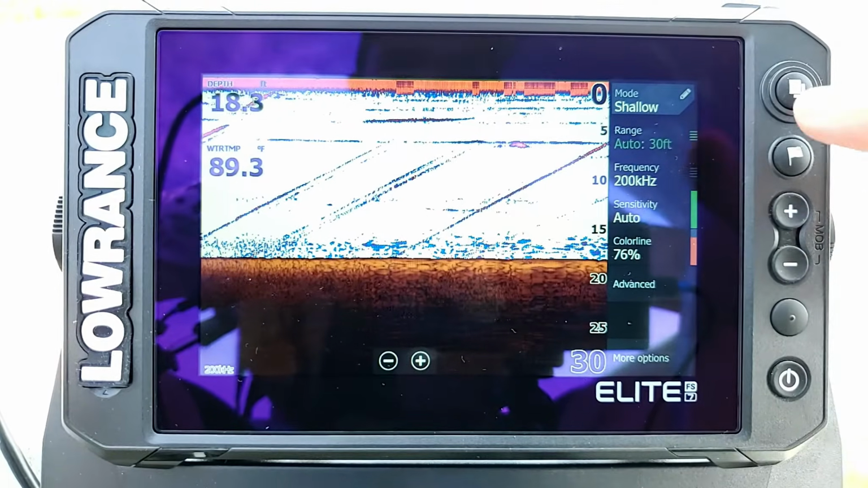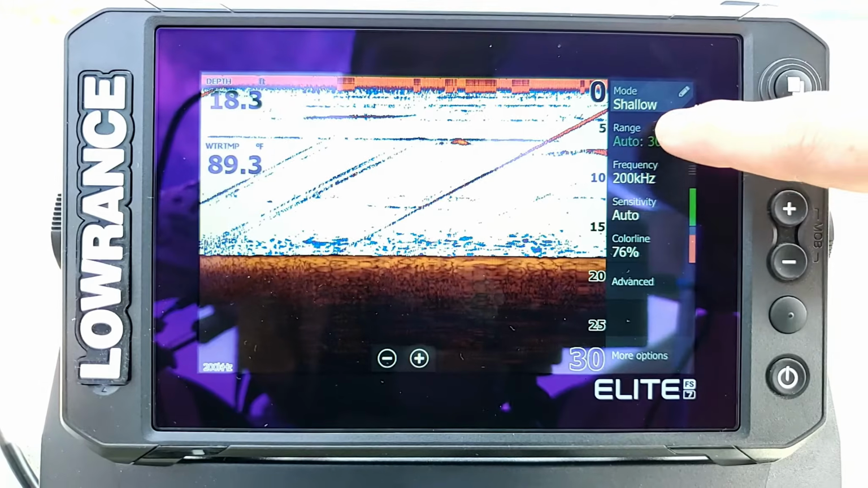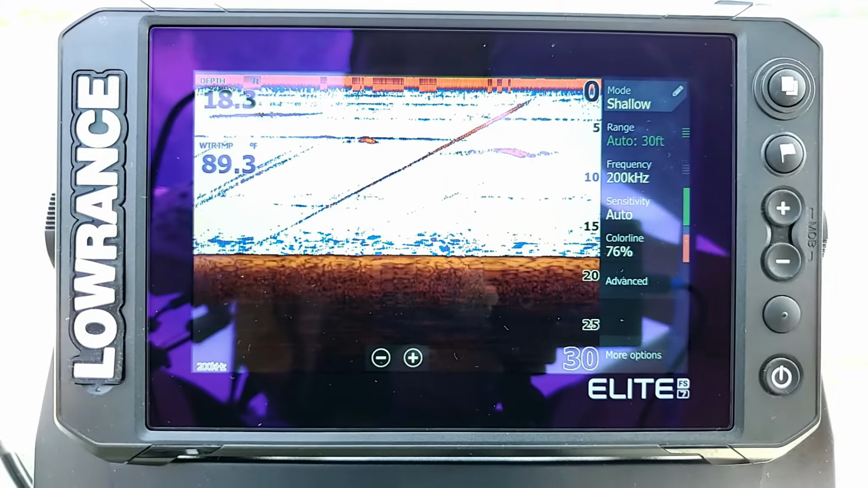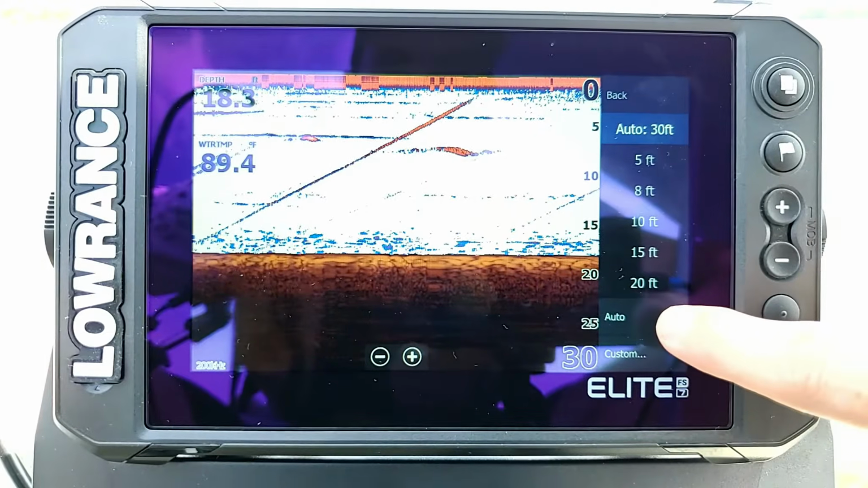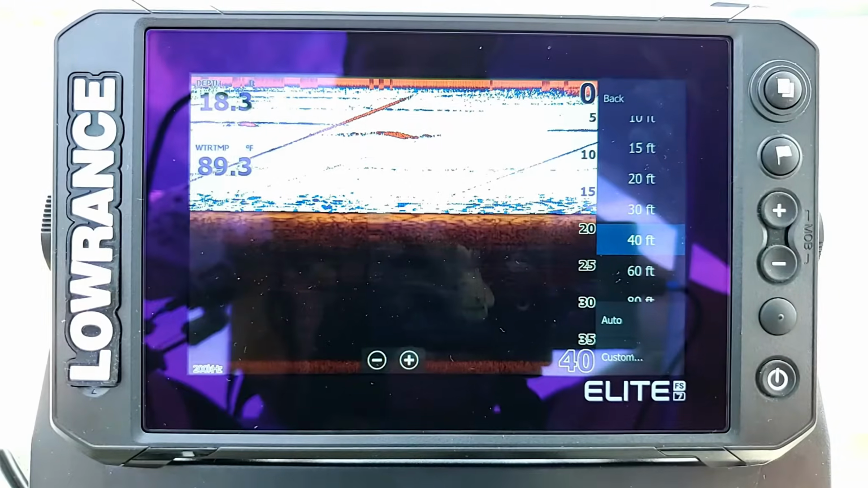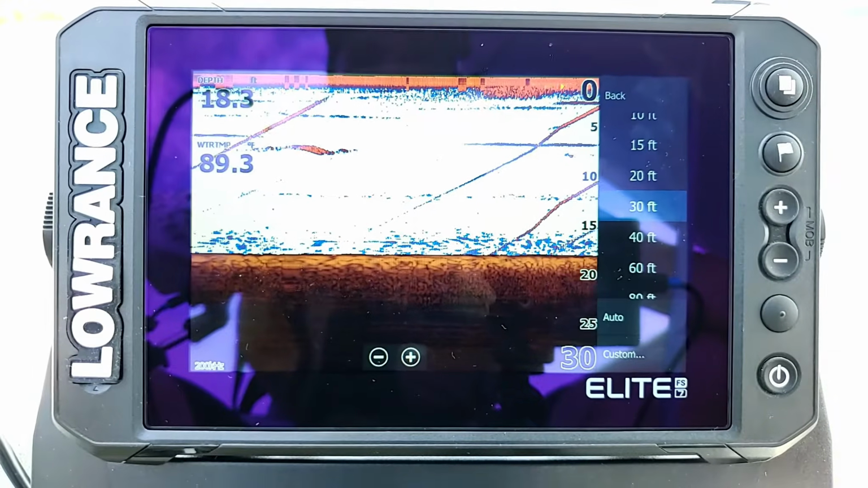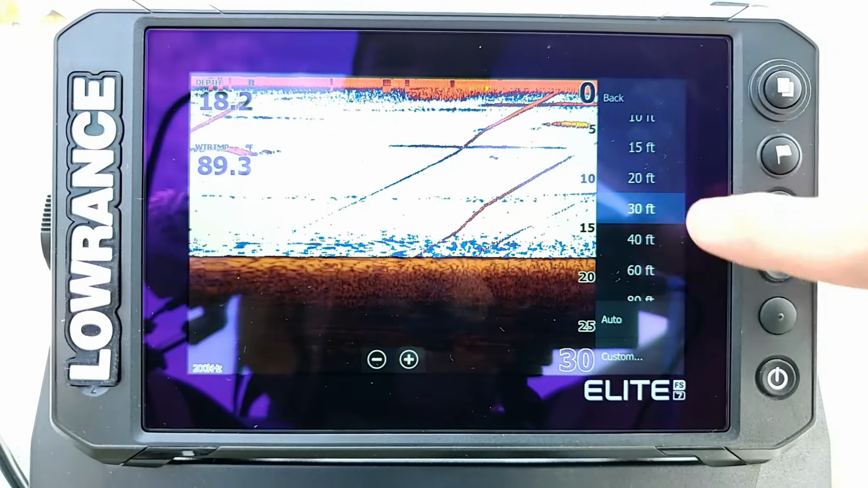Okay, so now the next option we have here is going to be our range. Whenever we select range right here, it's generally automatically going to be set to auto. That's just the default option. But if you want to set it to a manual range, we can click on it and turn off the auto down here at the bottom. Now we can set a specific depth range that we want to see on the screen. However, generally, I like leaving mine on auto just because that way as I go around and the depth changes, I don't have to constantly keep going in here and adjusting it.